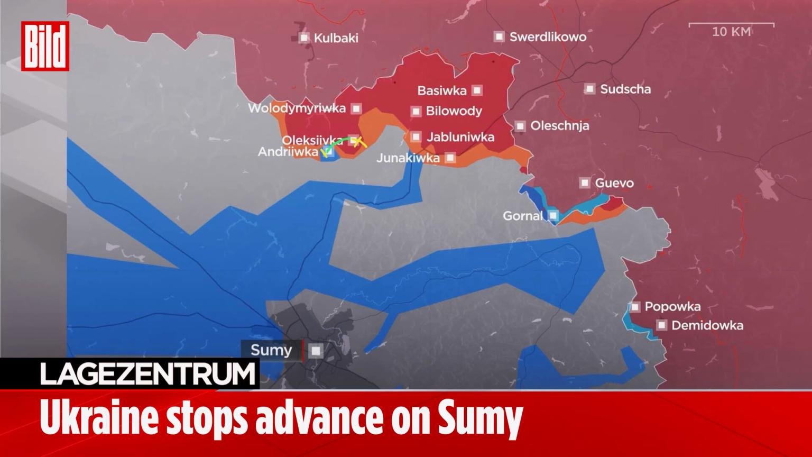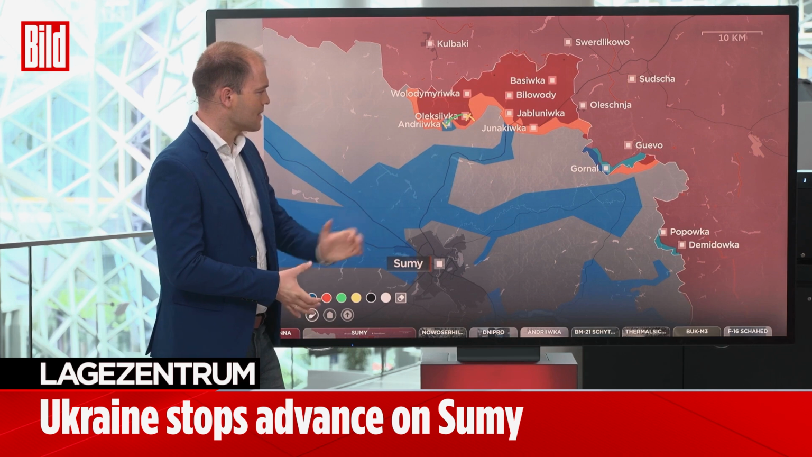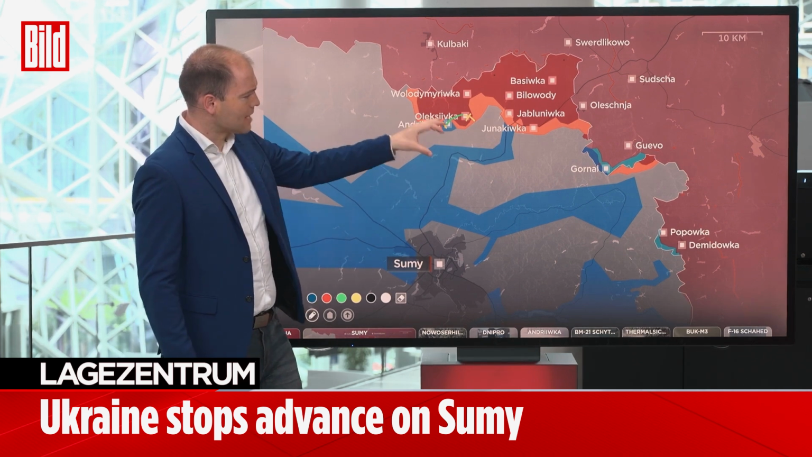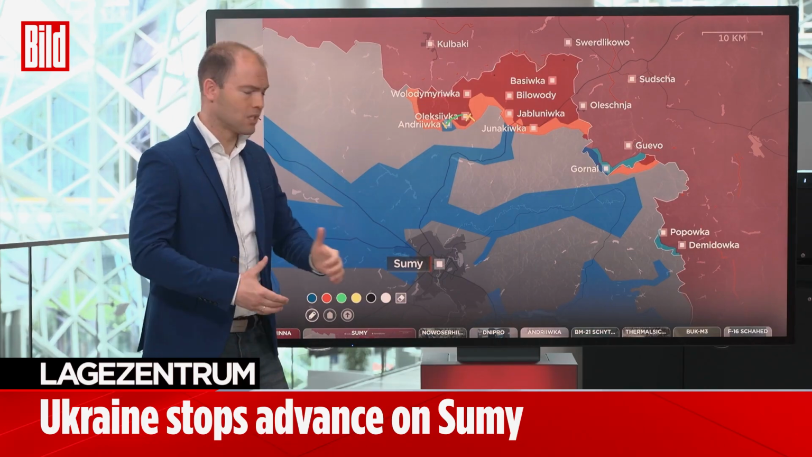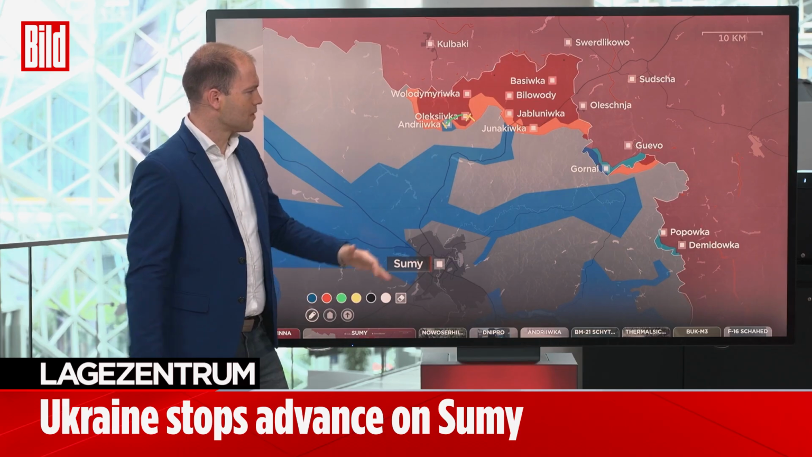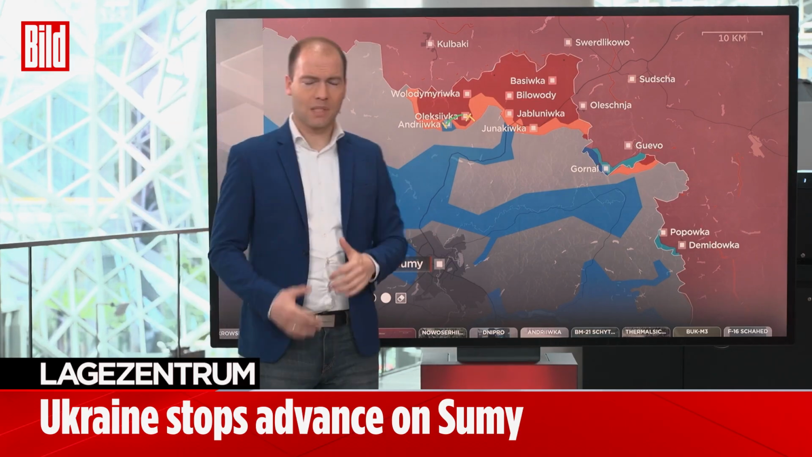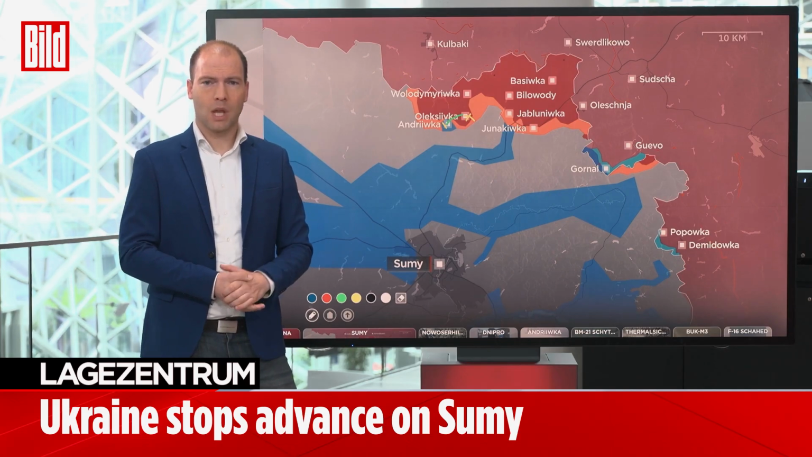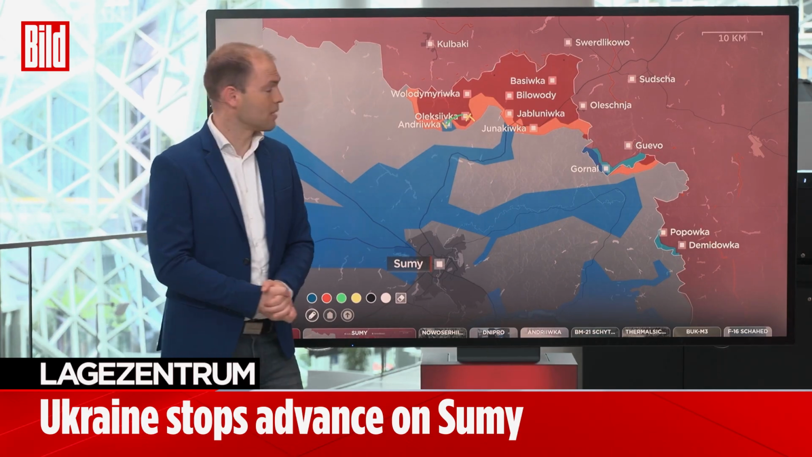That stretch was dangerous and deadly enough for the Russian soldiers, leading to them being taken out one after the other. And we can see here, the map hasn't changed significantly. We know the Russians advanced in that area, essentially launching their offensive a few months ago, and they've managed to push forward up to 10 kilometers. In this area, their advance was halted. Over the past 4 weeks, the front has remained largely unchanged, except for Ukraine retaking one village.